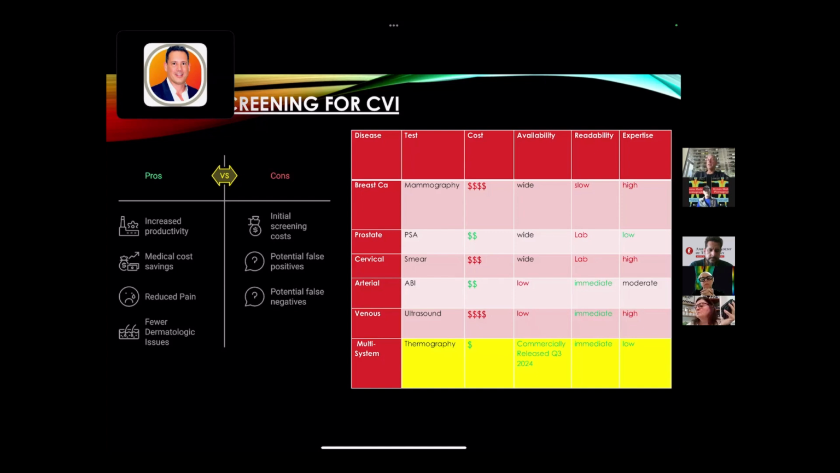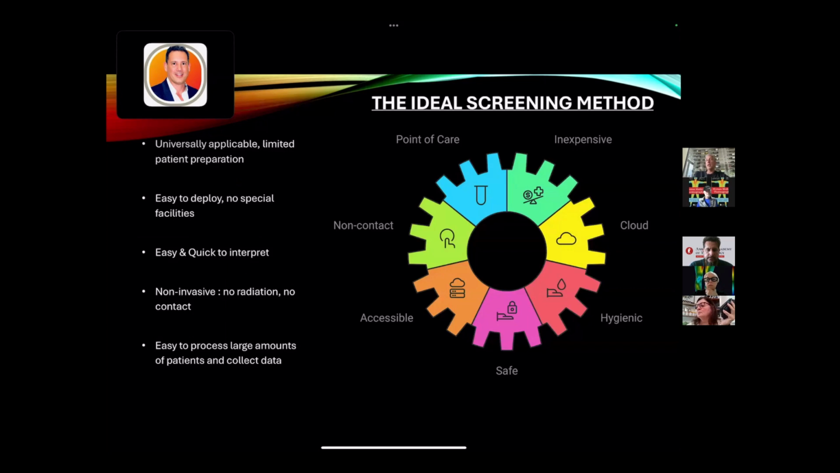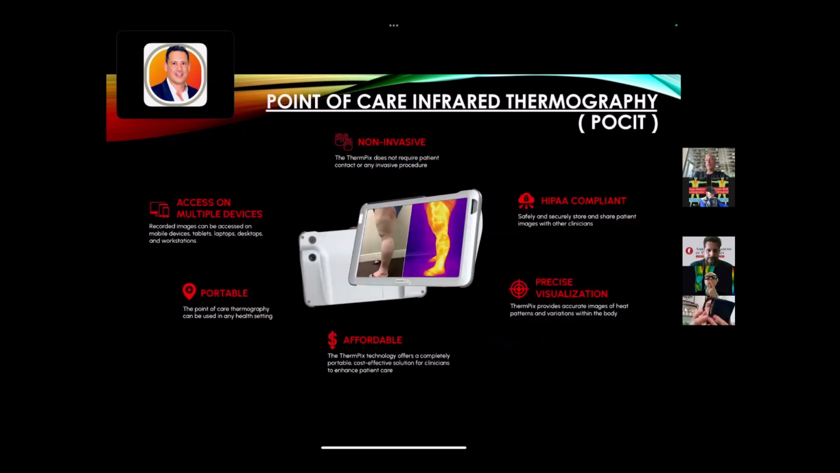Some are very expensive, not so available, require a lot of reading and expertise. Thermography is low cost, very available, readable, and the expertise, a lot of whom are in this room, is there. So it sets up for a great screening tool. This ideal screening method would be something that's point of care, inexpensive, cloud-based, so we can capture the data and make more sense for all of us. Hygienic, which goes kind of with non-contact, very accessible, and safe. Again, thermography hits all of these.